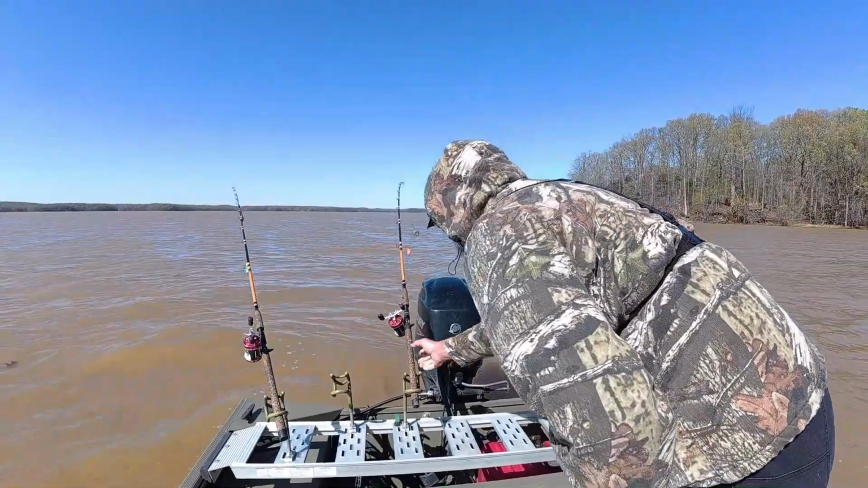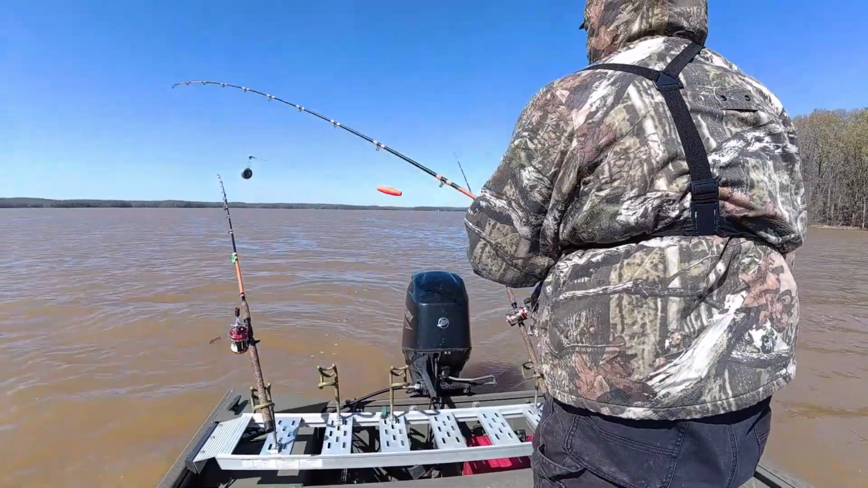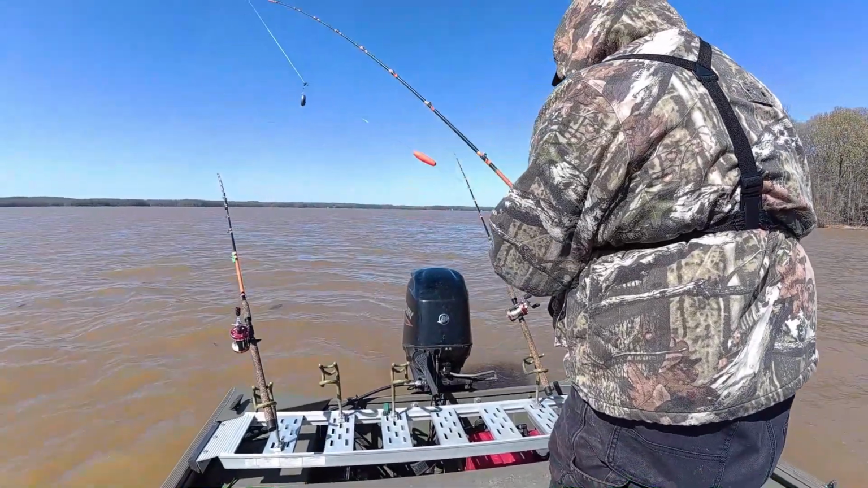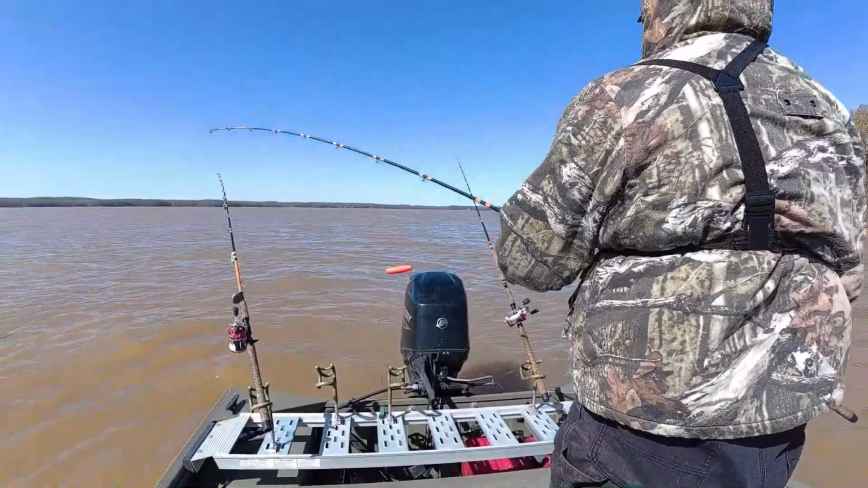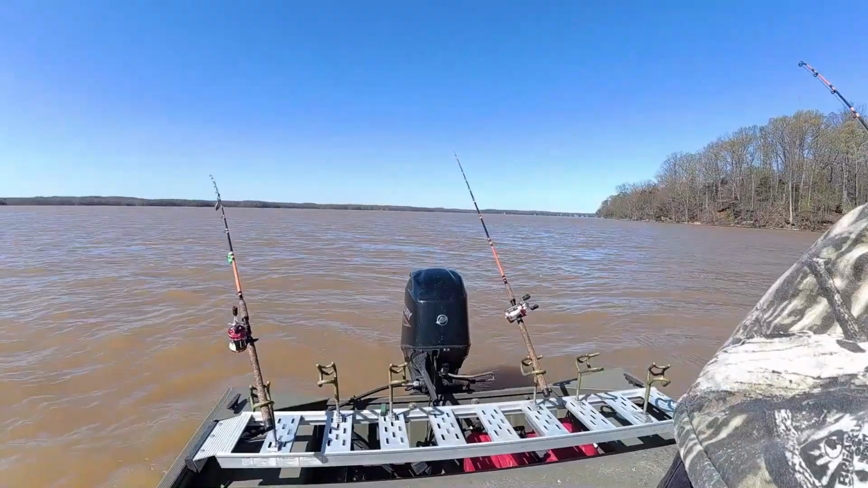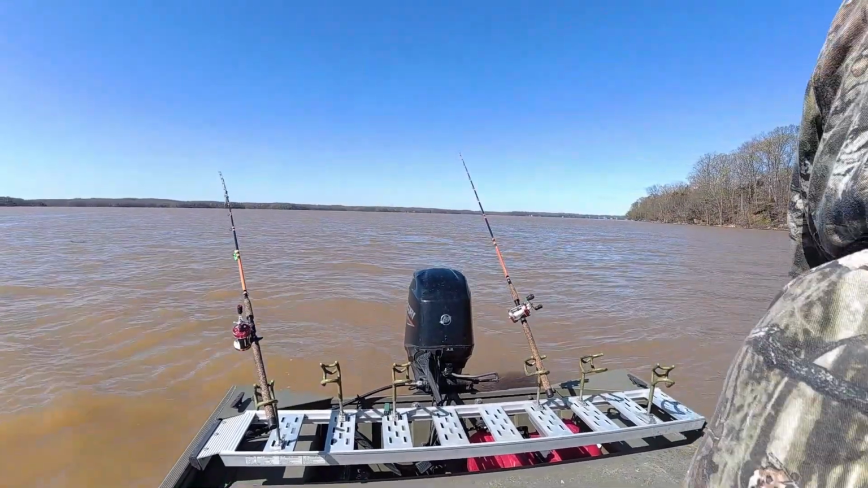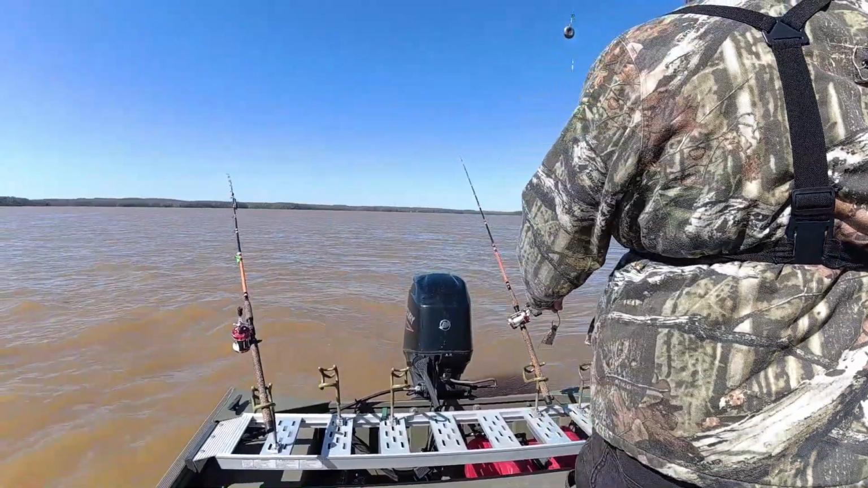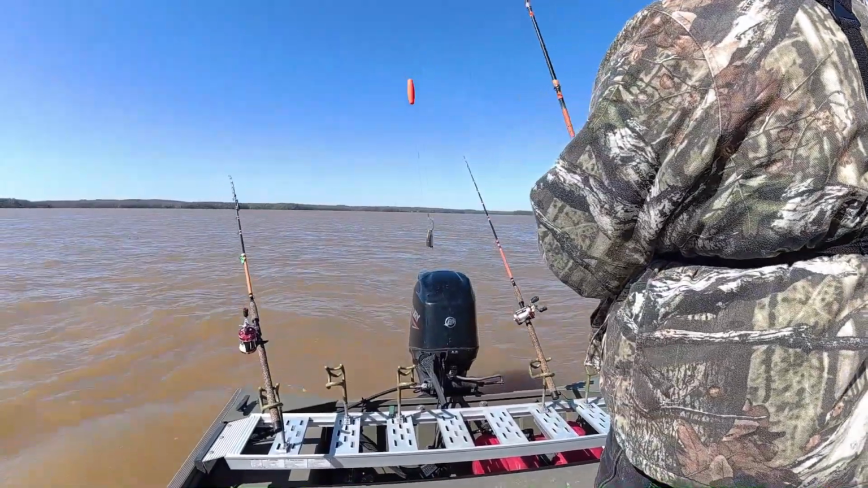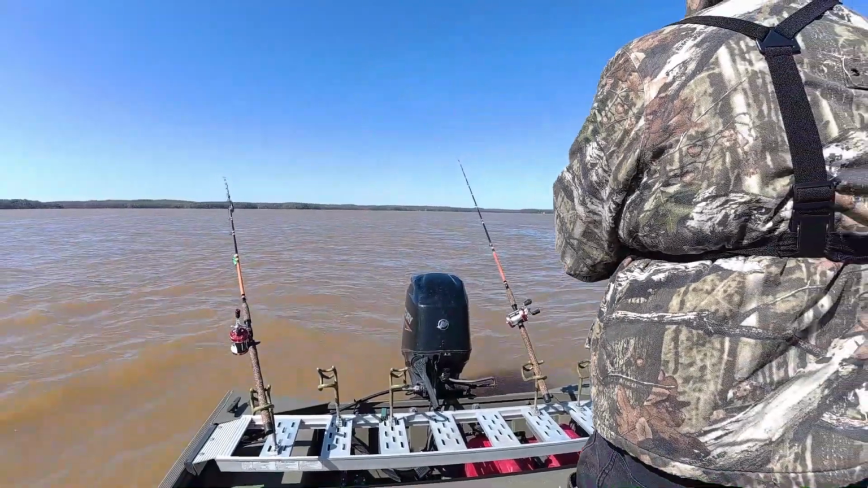We'll work at it quite a little while today. The wind is blowing 25 miles an hour, but it's supposed to die down as the day progresses. It's supposed to turn into a pretty nice day. But as it stands right now, it's cold and blustery and nasty, a typical day I like to fish.